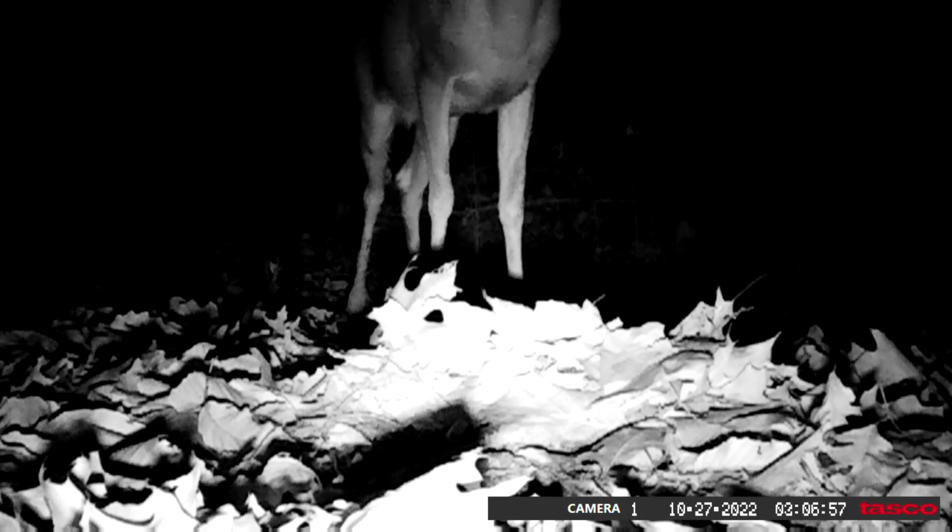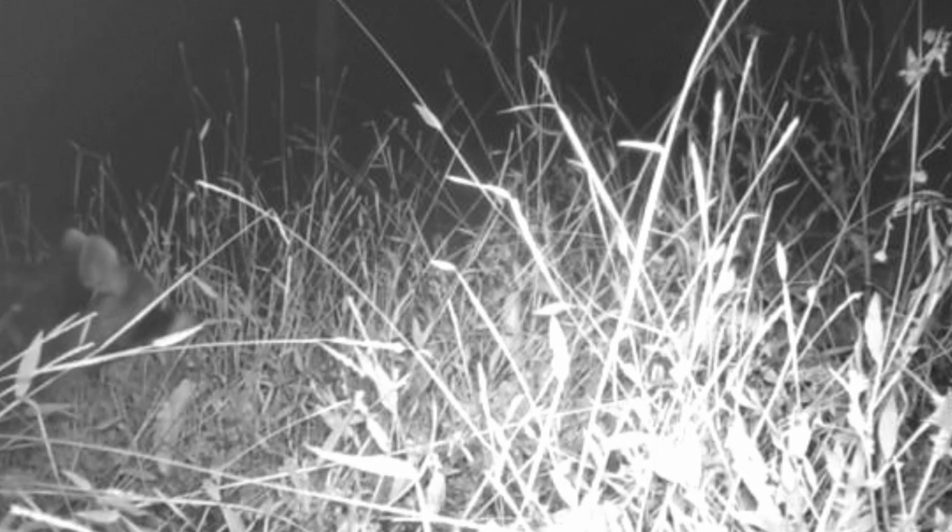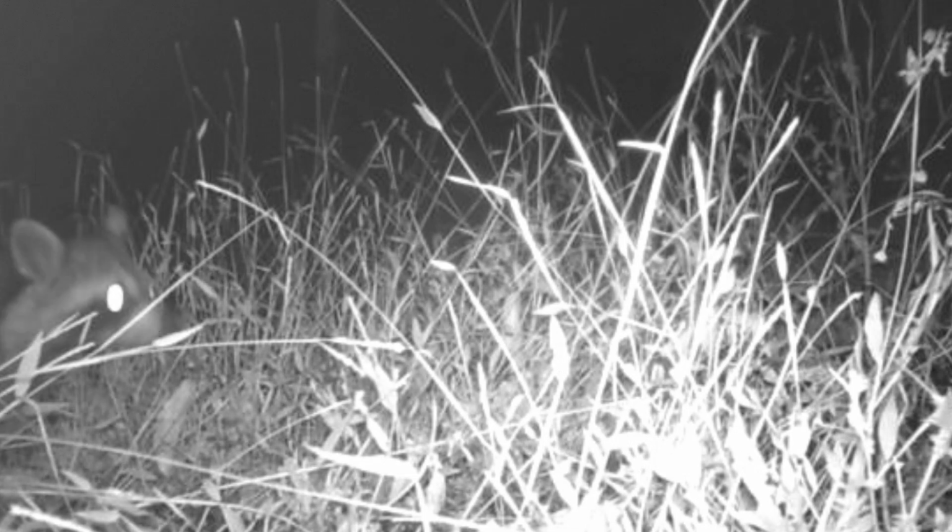I keep these cameras low to catch the animals. Now here looks like a hurt coon coming into the pond. He's kind of favoring his back leg. But they're out running around this pond. No bobcats this week, so it's back to normal. They have a good time here.